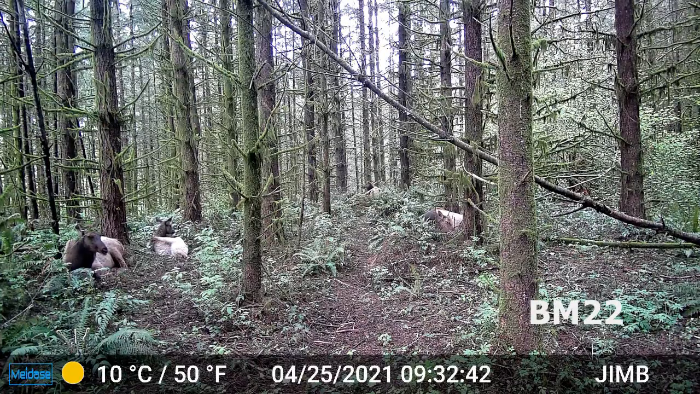These cameras, only one is actually located a distance from the highway. Most of these cameras are between a 5 and 10 minute drive from the highway. And it's a fairly major highway. I mean, it's not like a big 4-lane highway, but it has a lot of traffic every day. So we are not very far up into the woods, and this is what we're encountering. So yeah, there's animals everywhere.